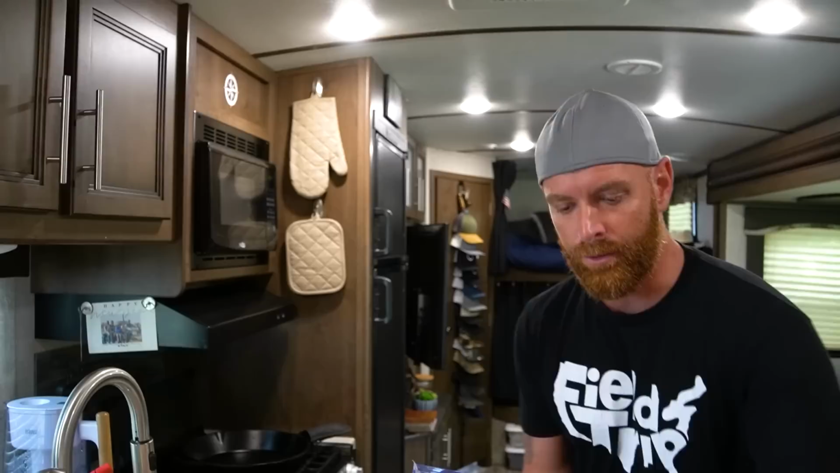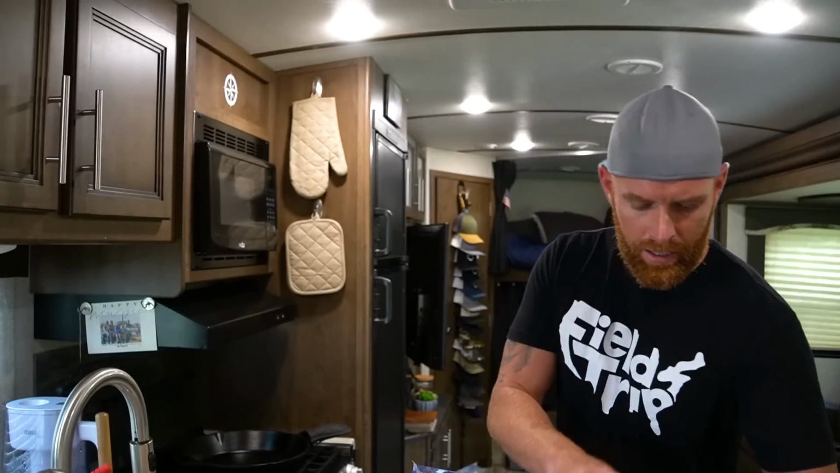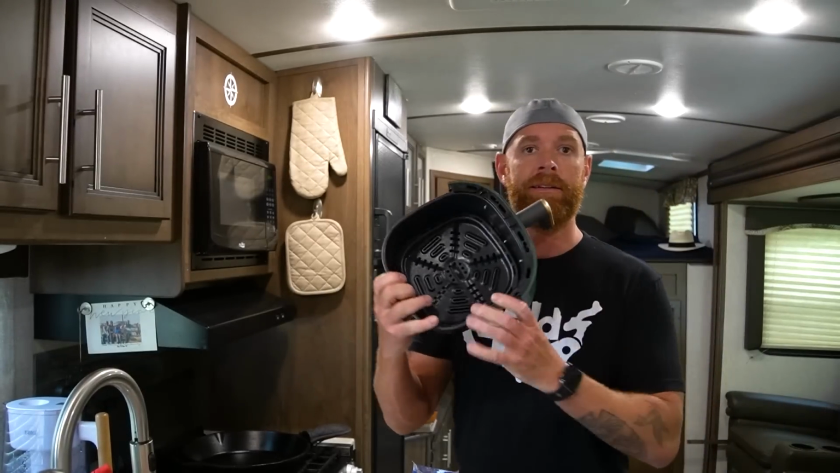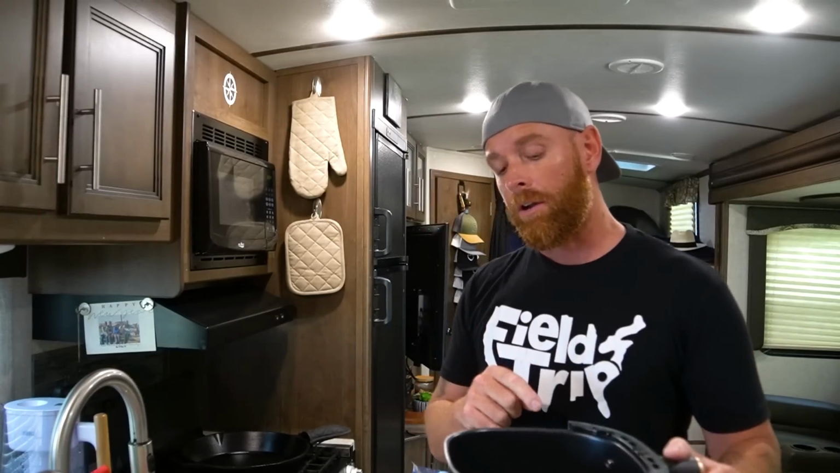So, this is done. Now, what we're going to do next, we're going to take our fish in batches. And now I've got this little, like a baby air fryer because I live here in the RV. And so as you can see, the basket, not massive. And the key to really doing anything in the air fryer, but especially fish, is that we cannot overcrowd this pan. The pieces cannot be touching.